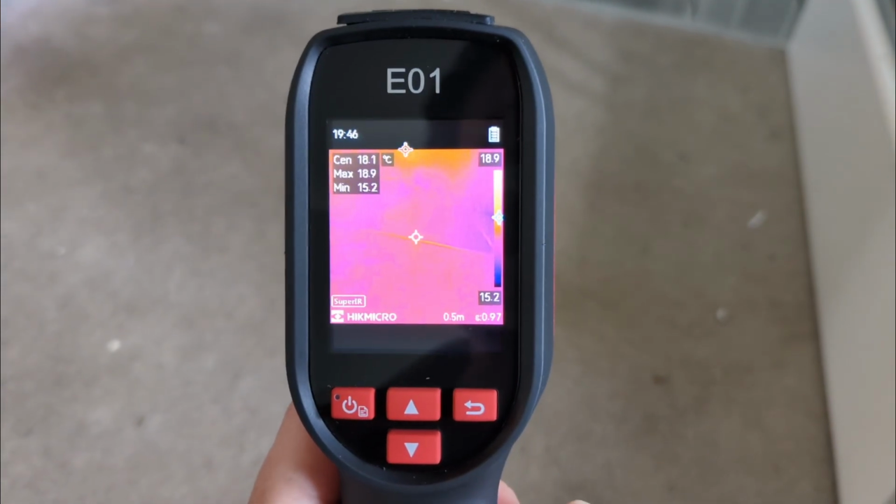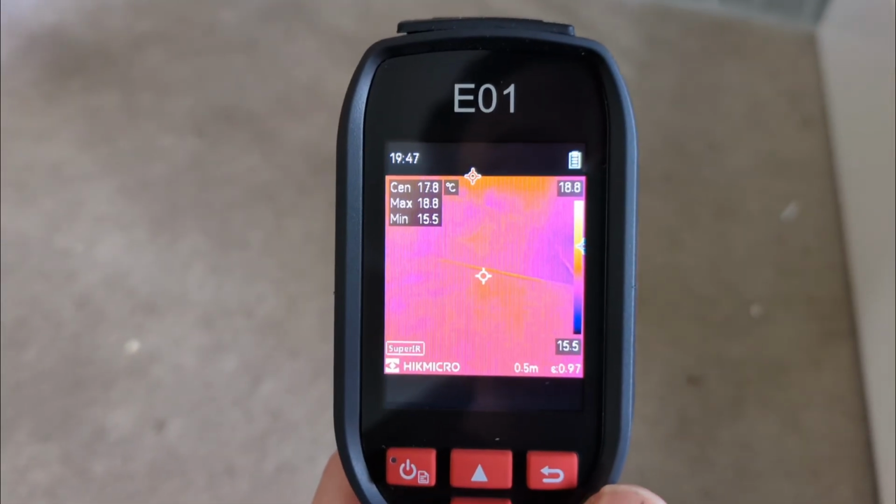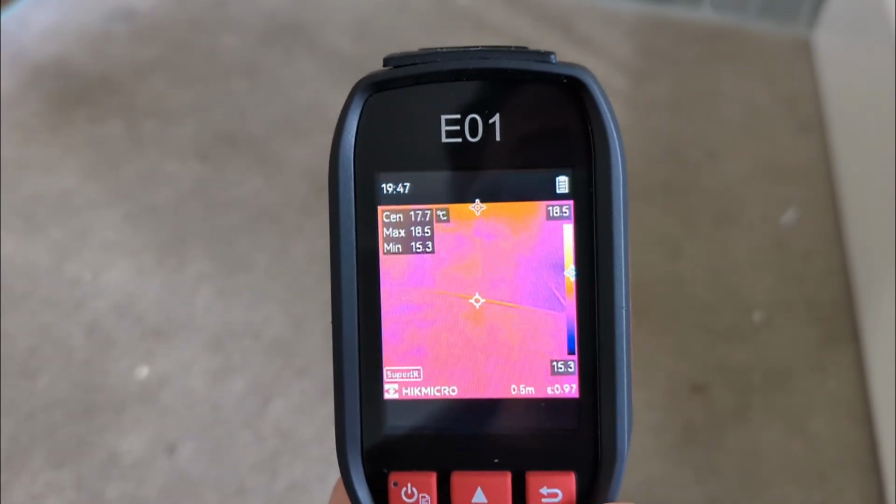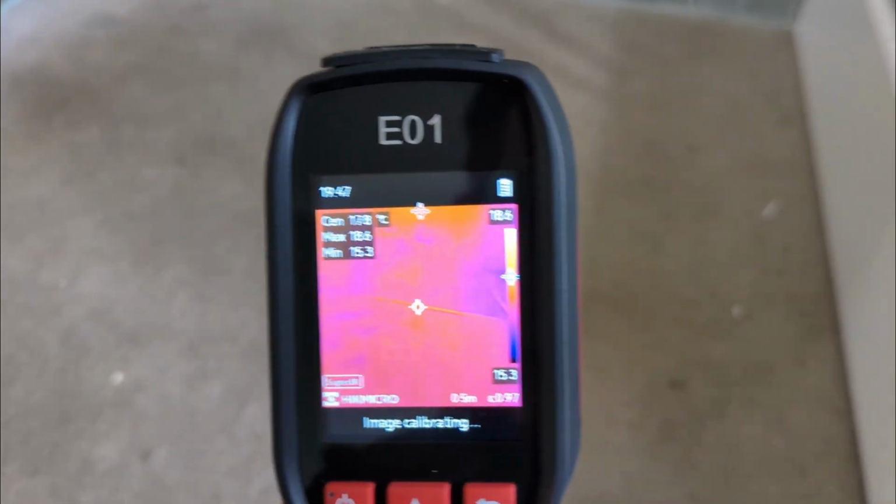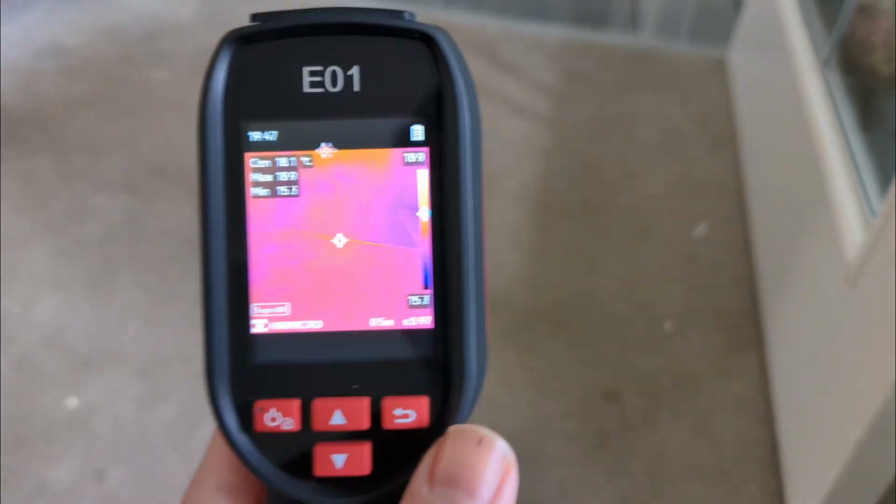I just prefer to stick to this one. It just feels easier for me to work. You've got your central point, which is the temperature it's reading right now. You've got your max and minimum, which is on the left hand side here, and you'll see here on the scale about the max and minimum, also on the scale. So it's very, very simple.